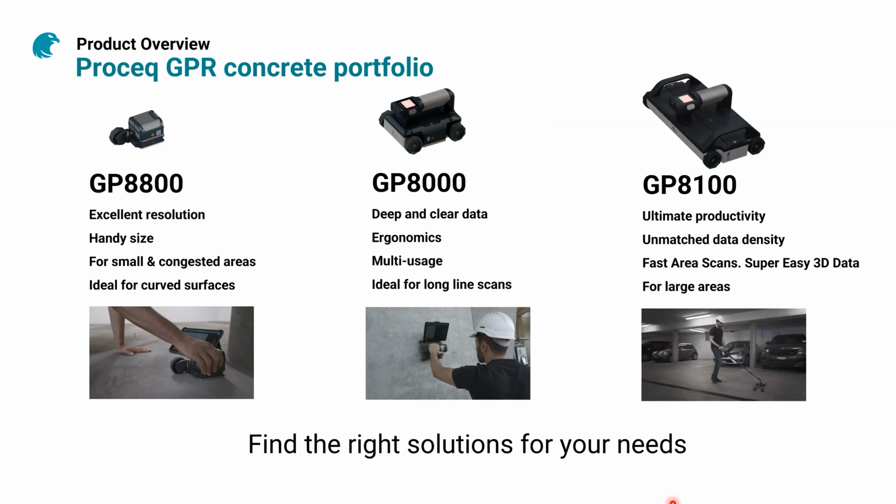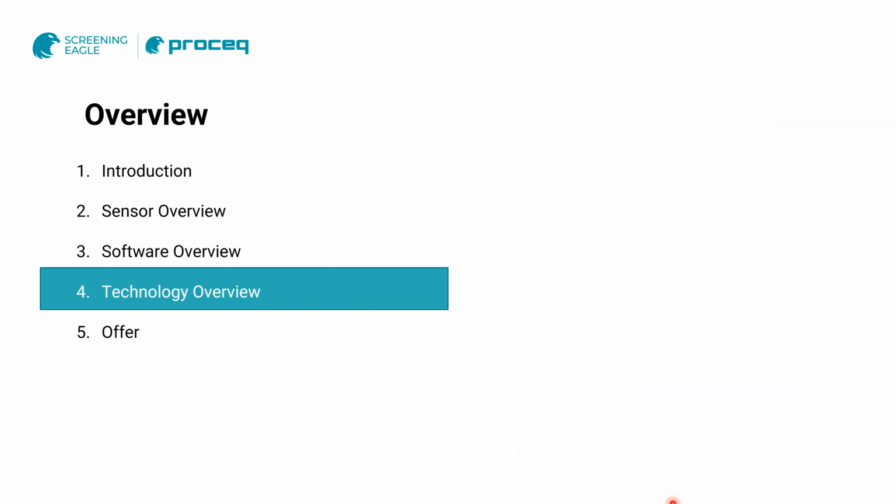And then with the new sensor, you have the ultimate productivity for large slabs, large areas, or when you want to scan quickly, with easy object detection for non-experts. That's the perfect tool here, the GP8100. So find the right solution for your needs here.